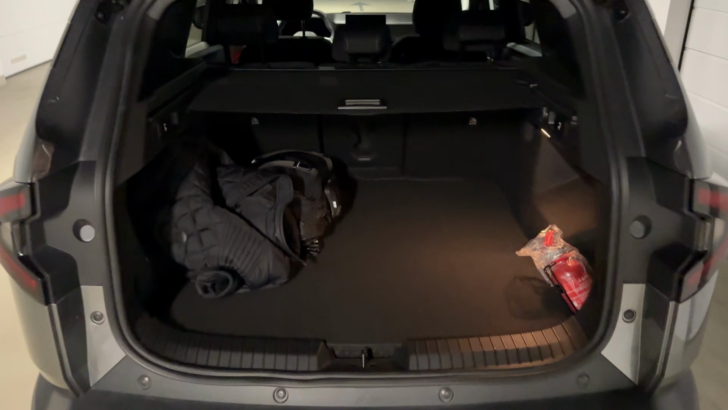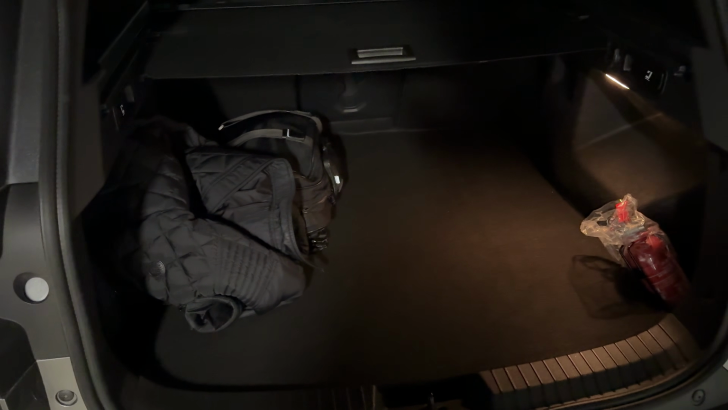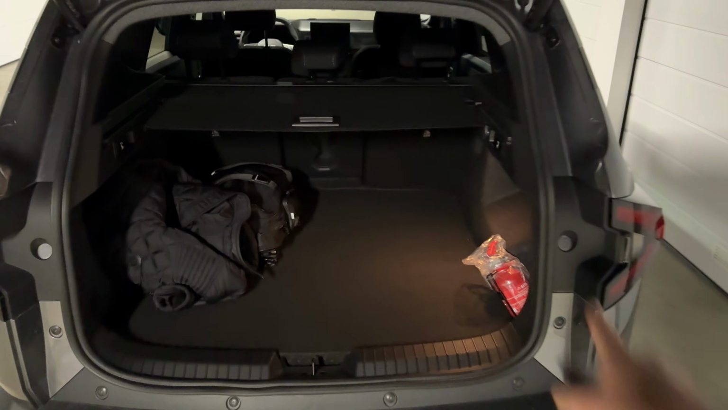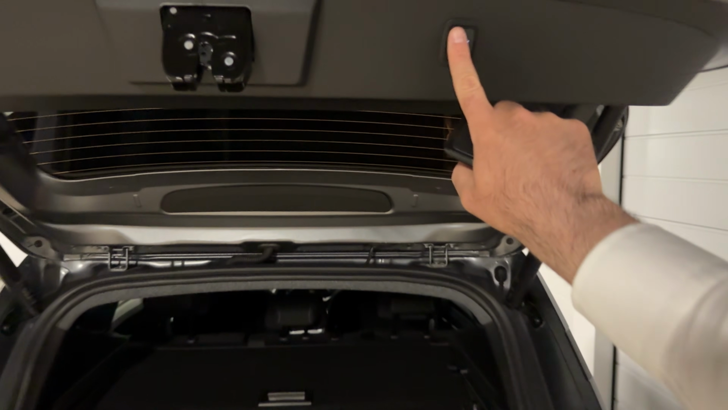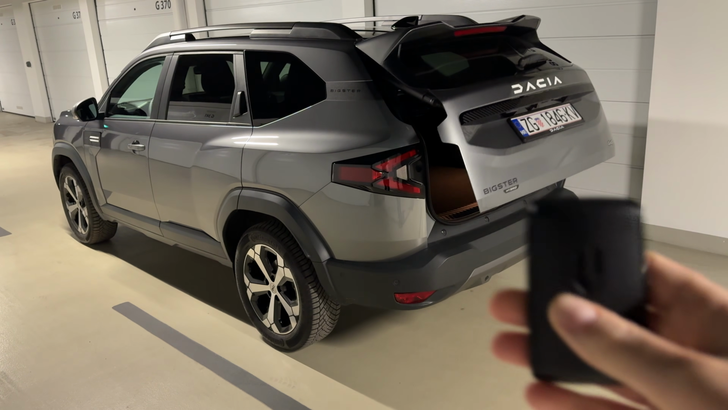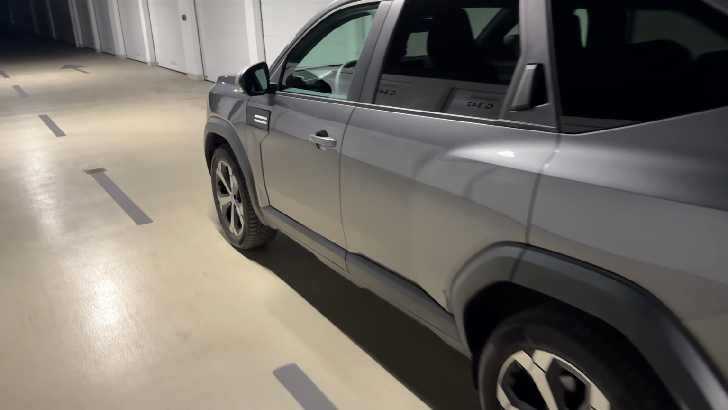And this is the trunk space, 556 liters for the version in our video. And then convenient features, you can fold the seats here. There's also this cover, you can put it all the way here, so you have maximum privacy for your things. Press this to close the electric tailgate. You can also do it with the key. And now we will go inside.